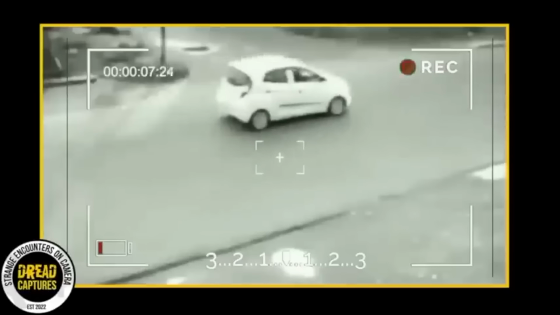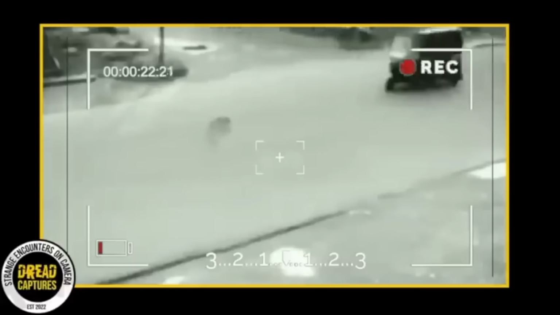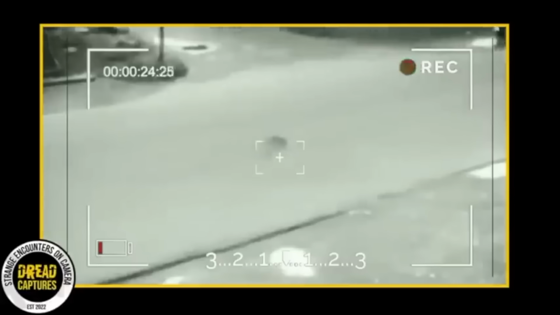A truly bizarre capture on a security camera in a street has left viewers with very little explanation. The grainy footage shows a figure appearing across the road, and it doesn't look like anything most people have ever seen. It's kind of a dark, translucent, swirling mass, vaguely resembling some type of being. Great description. There's something up with its torso. Its head is particularly strange.